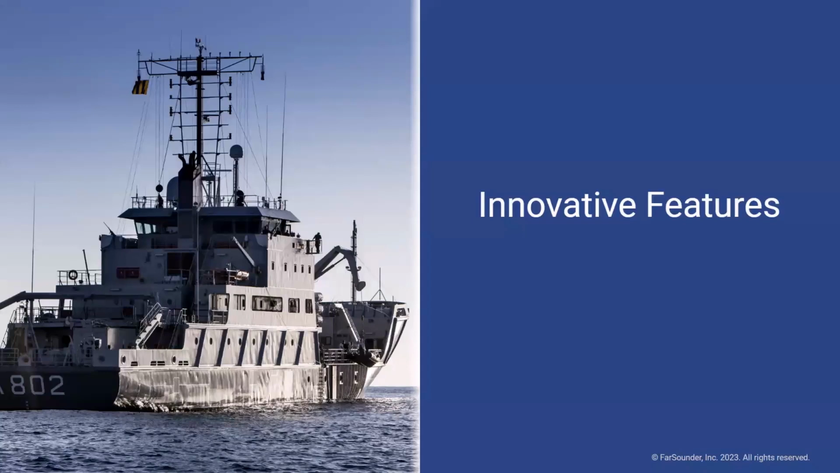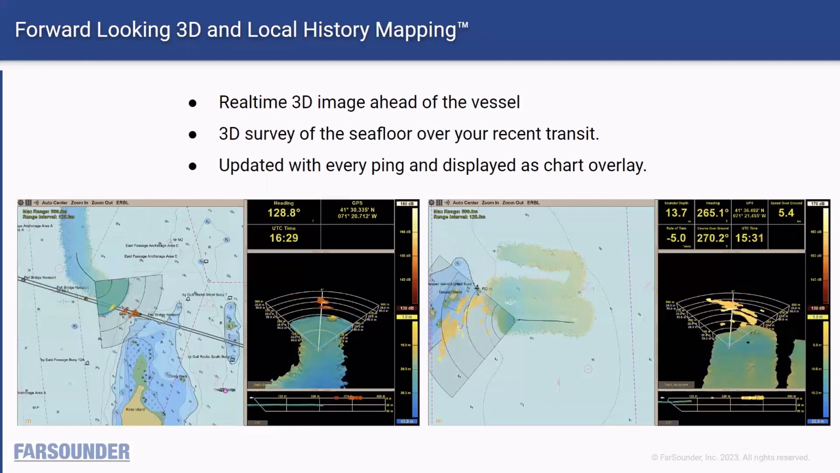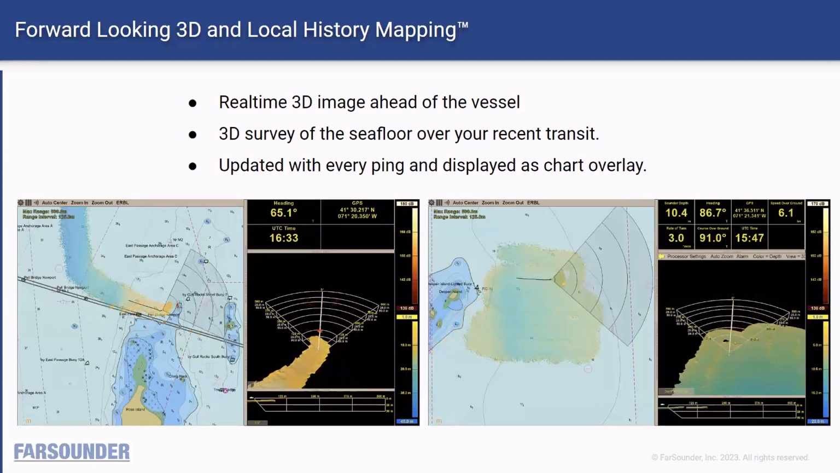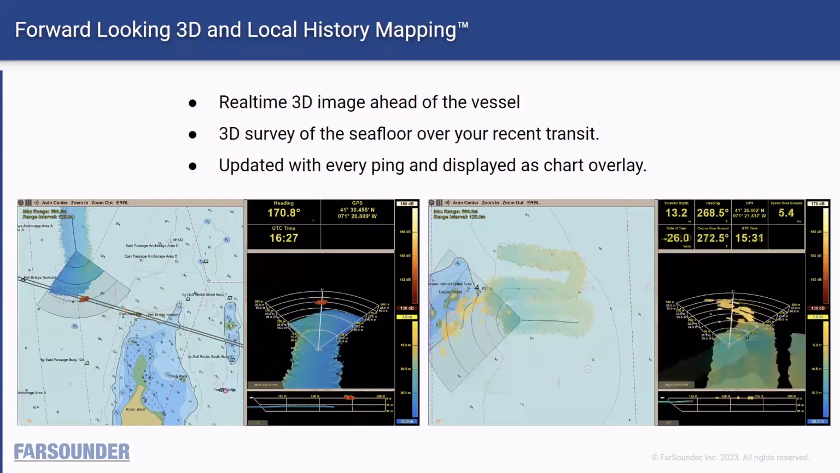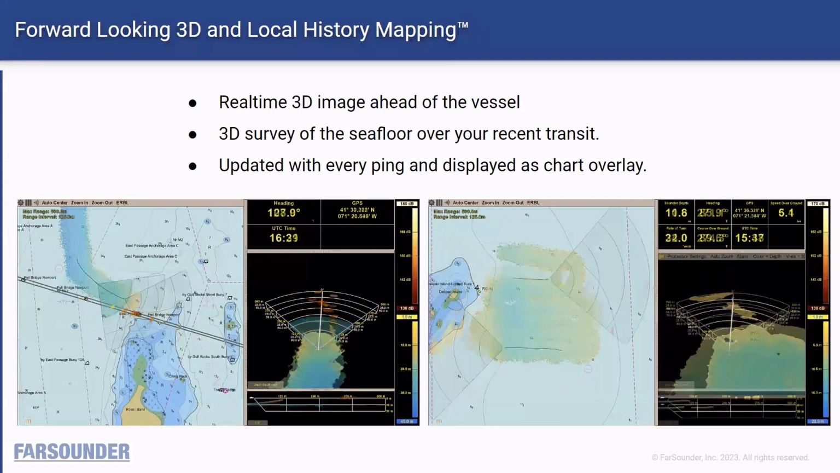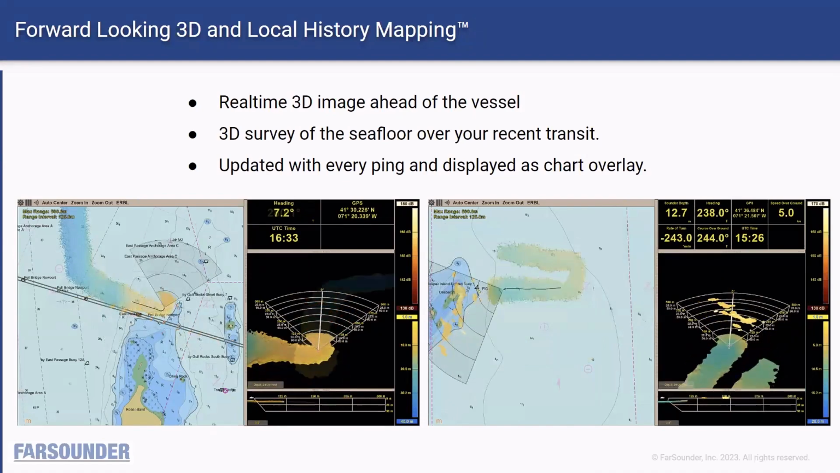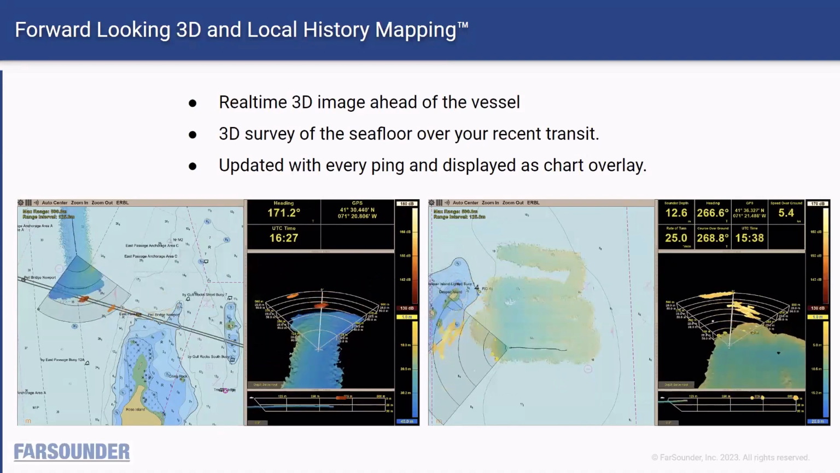Aside from the forward-looking 3D capabilities of our products, we have a few other innovative features that I wanted to touch on briefly. The first, I mentioned a little bit before, is our local history mapping. Although we focus on being a real-time, forward-looking sensor, we are collecting a whole ton of depth measurements as the vessel travels. So we didn't want to just throw them away. Instead, we've collected all of those depth measurements, gridded them into a bathymetric map, essentially, which we call our local history mapping.